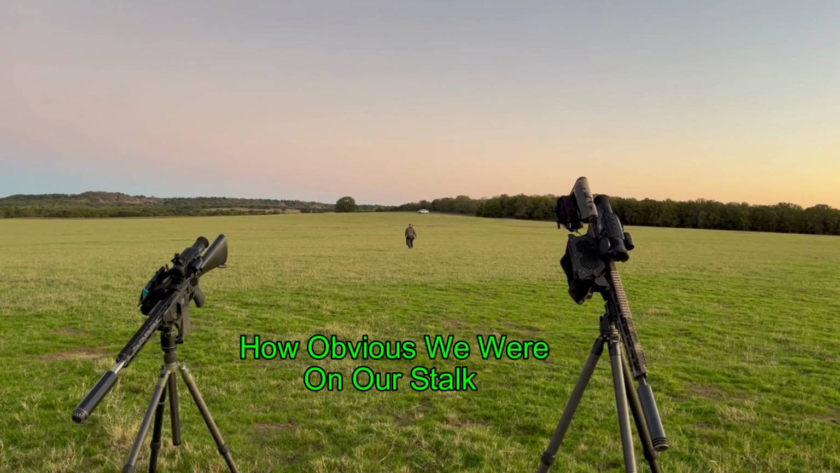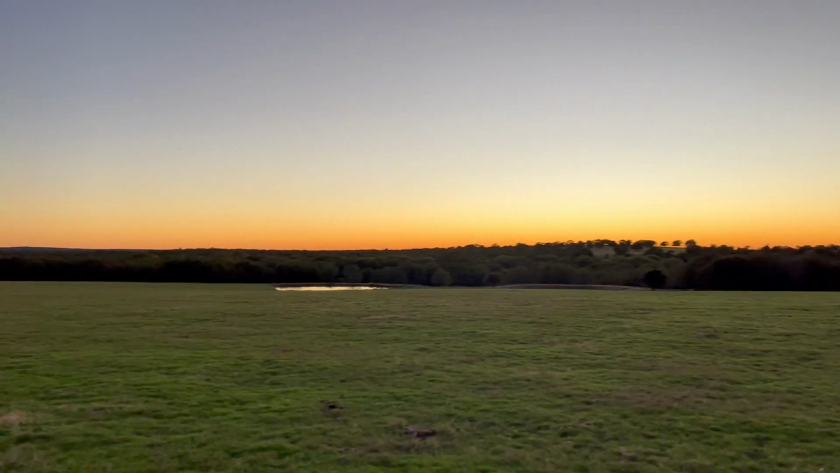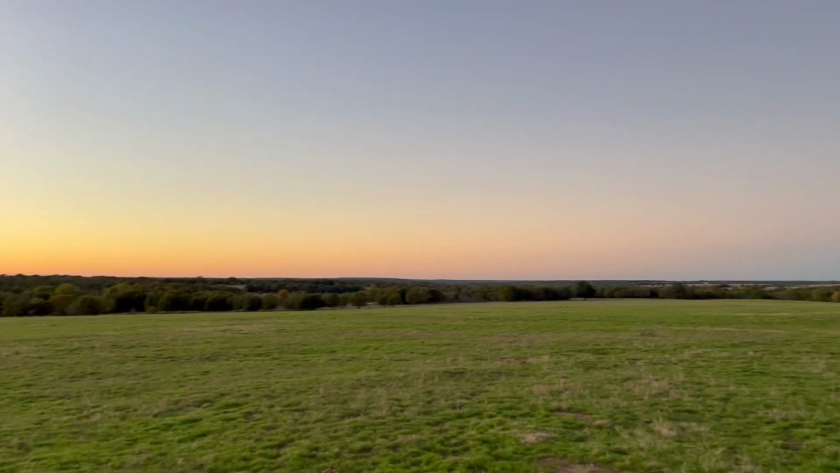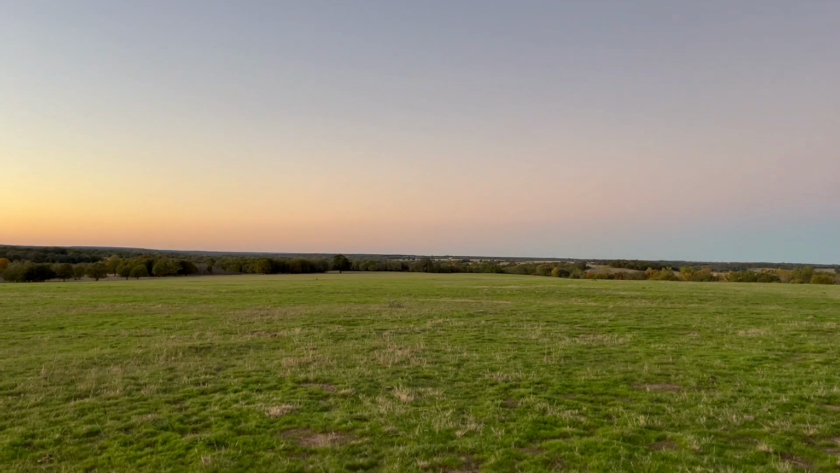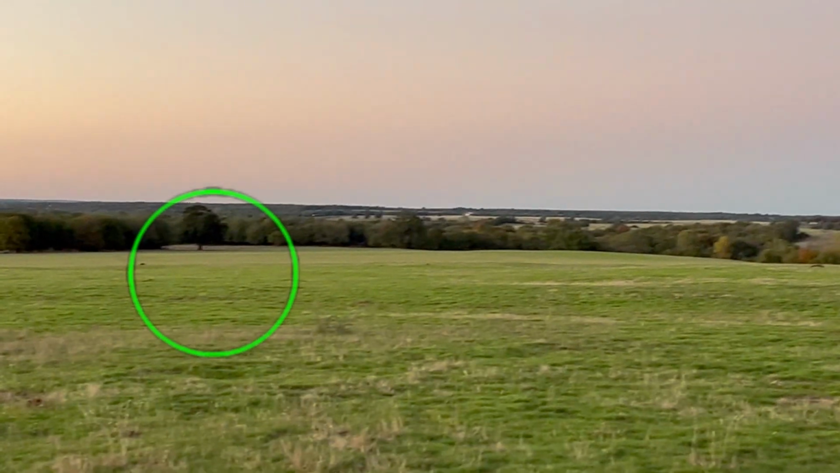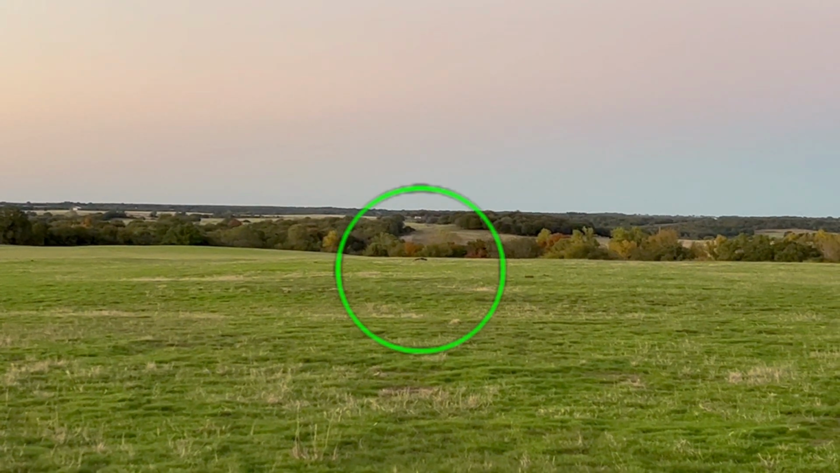Brian's making the venture back to the truck. Sun just set, and they were moving quickly away from us. But we did get 2 down. Let's see, there's one there. And one right there.